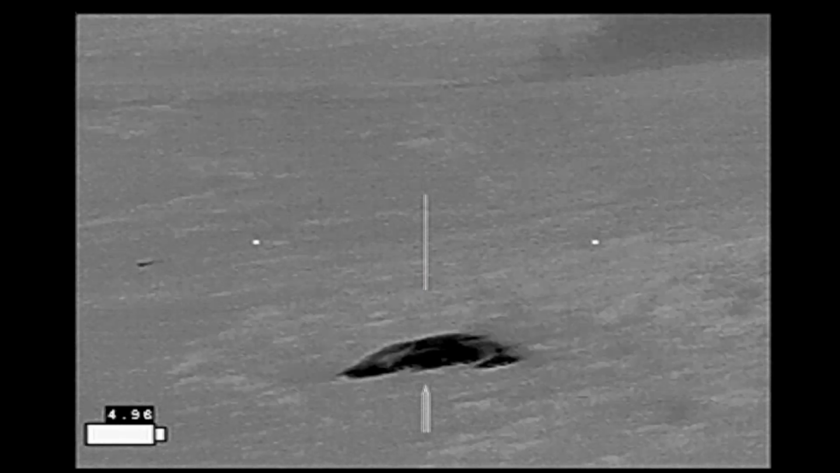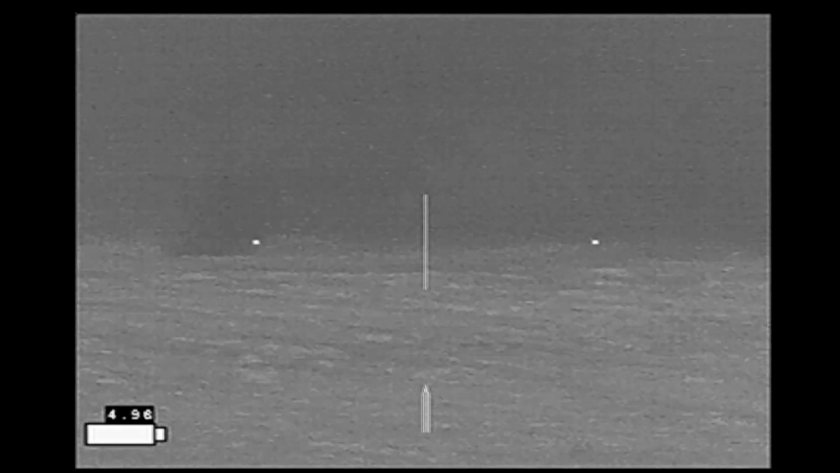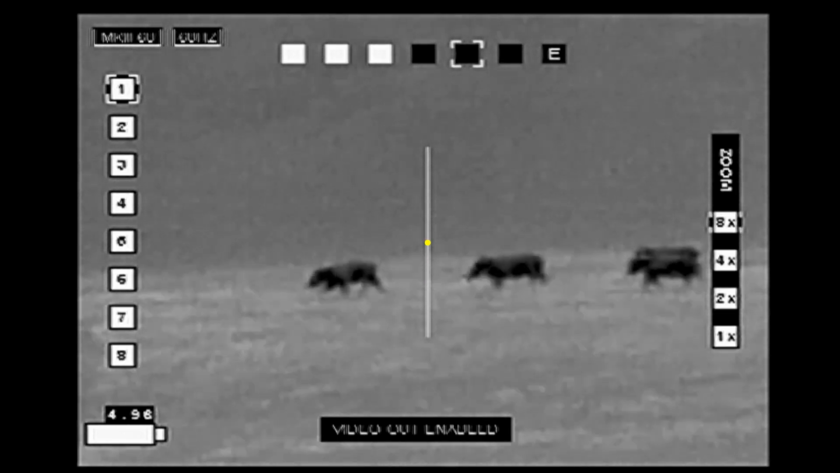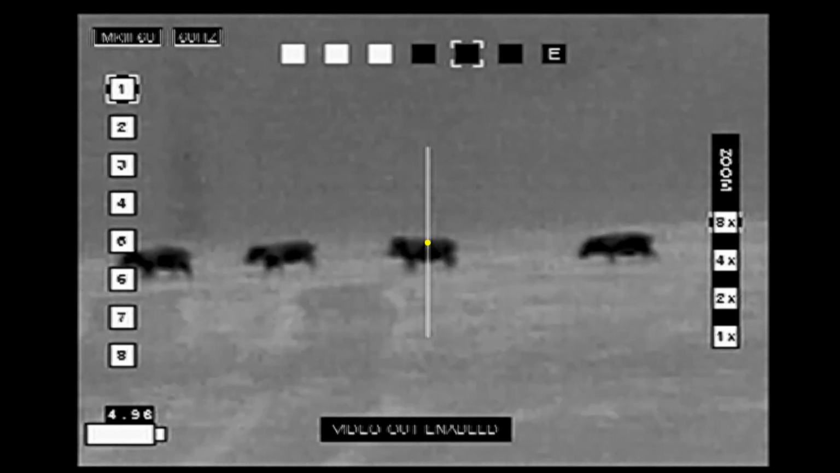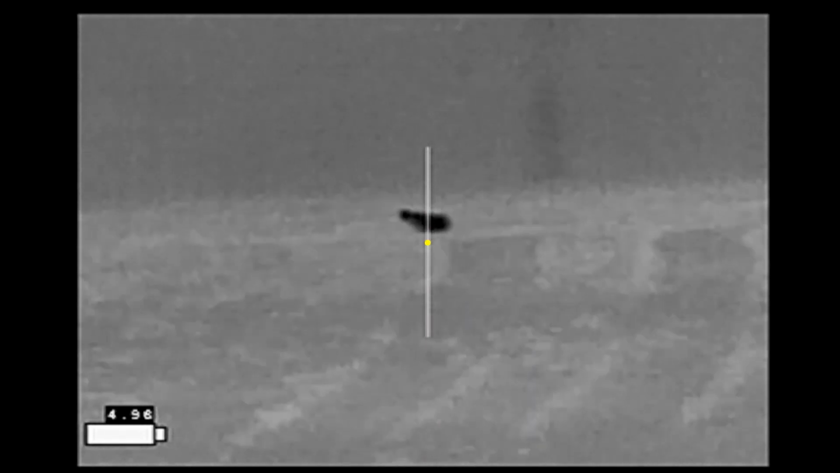And as we're scanning to see if there are any other hogs that come out of the bush, the ones up on the ridge are gone, but then they appear down below. We quickly discuss our options for these targets and decide to give it a go. You sure? Yeah, you can take a couple shots if you guys want. The last hog goes down. The guys try to pick up the other hogs.